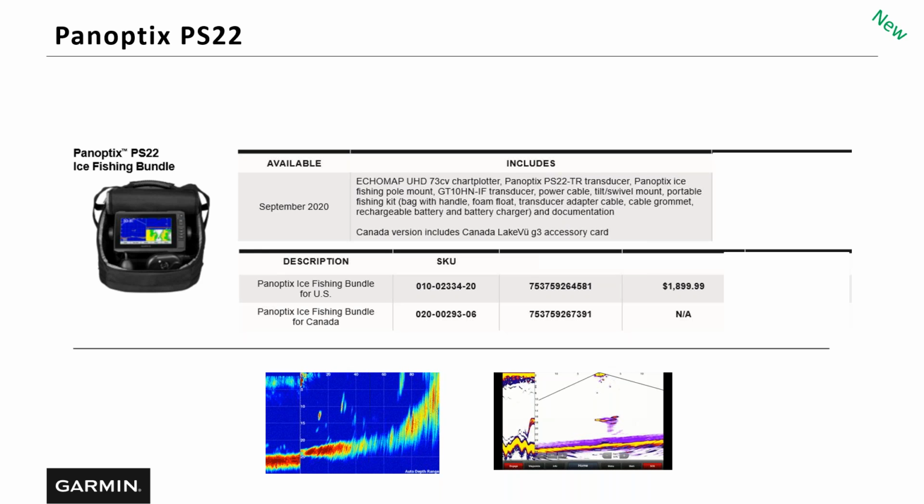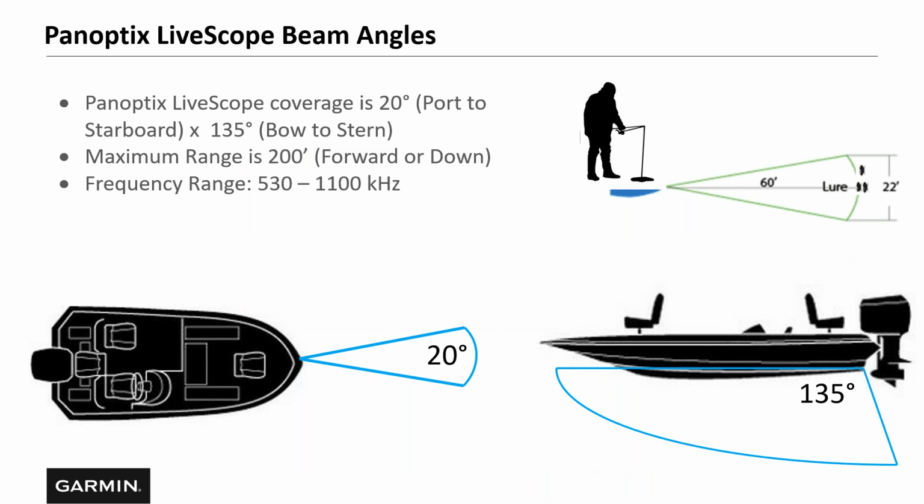So like I fish a lot of salt water, and I prefer the PS22 on my boat when I'm trying to look over 100, 150 feet in the water column. I prefer the PS22 versus LiveScope. When I'm fishing shallower water, 60, 70 feet casting distance, that's when I like to switch to the LiveScope. Wouldn't you agree, Danny? Yep, for sure. Good.